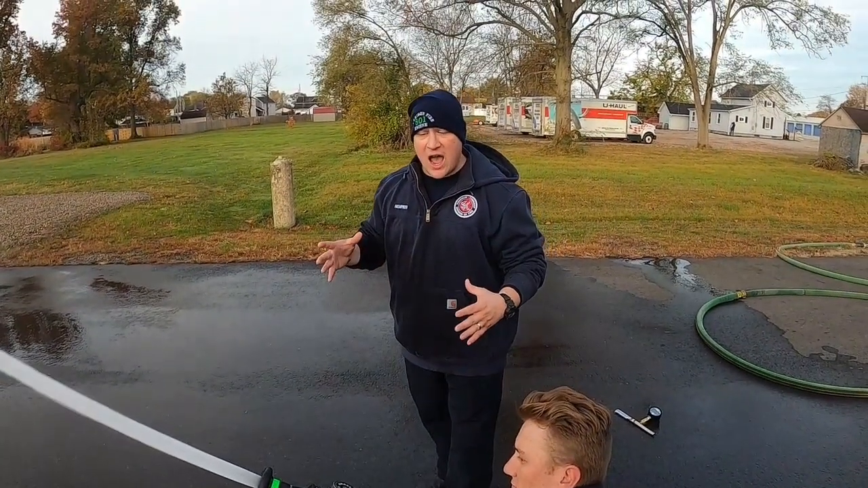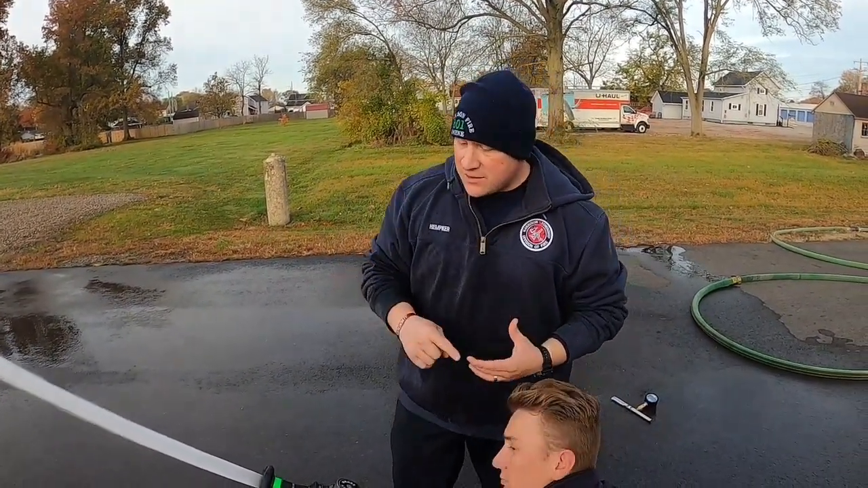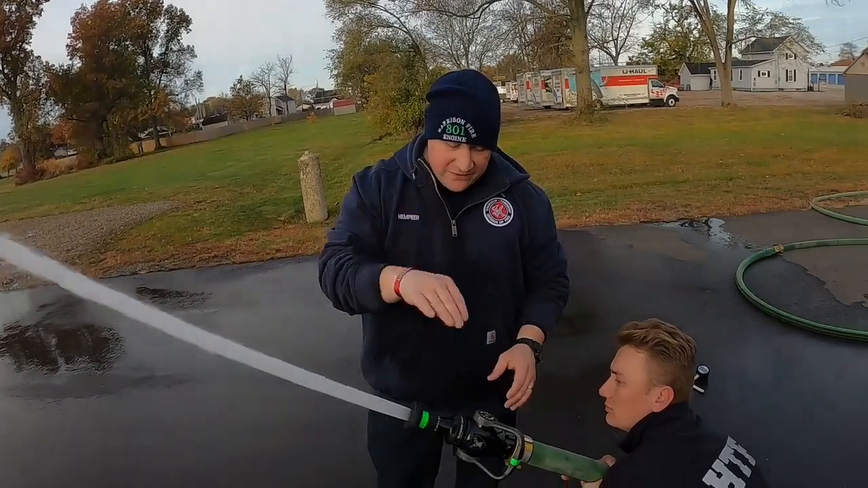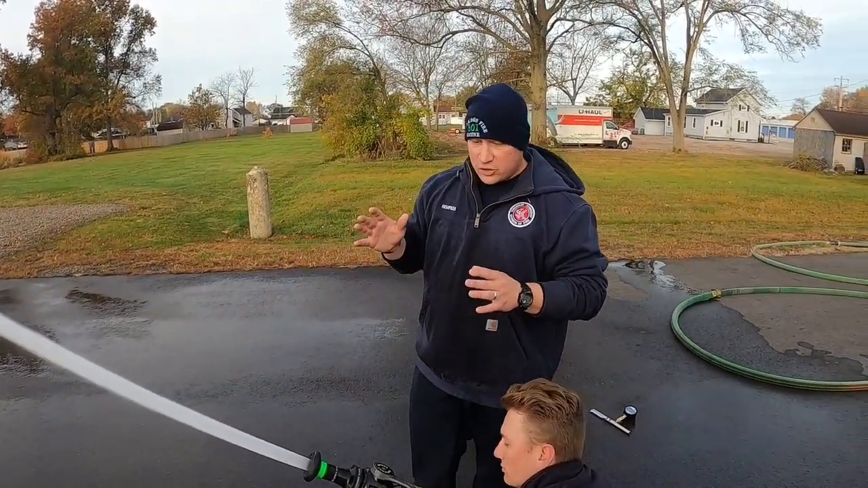So we're flowing our line. The smooth bore has a couple cues that I pay attention to. One is the visible cue. I know I have a good stream. I know that it's going where it needs to be. We're pumping 50 at the nozzle for 180 some gallons a minute. Going down range, looking good.